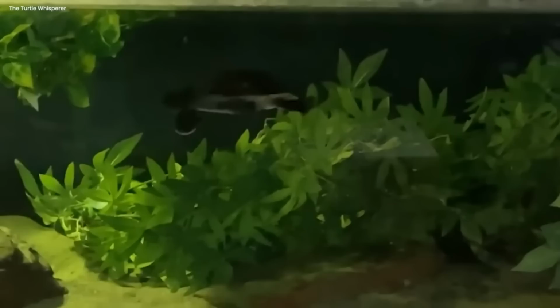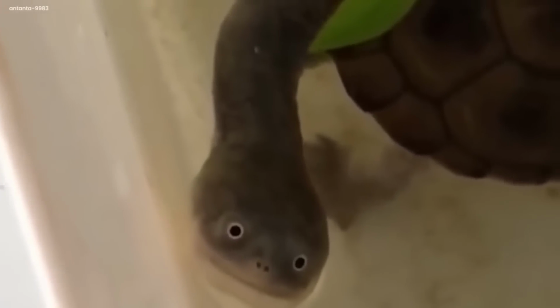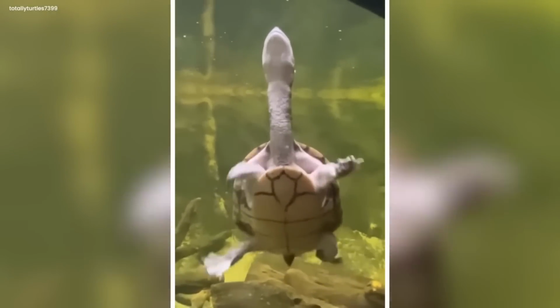Water giraffe turtles. Imagine an eccentric world where animals like water giraffes and turtles come to life. Absurd, isn't it? However, it's no longer an imagination, as these creatures do exist. This video shows a peculiar sight of a water giraffe turtle, also known as a long-necked turtle.